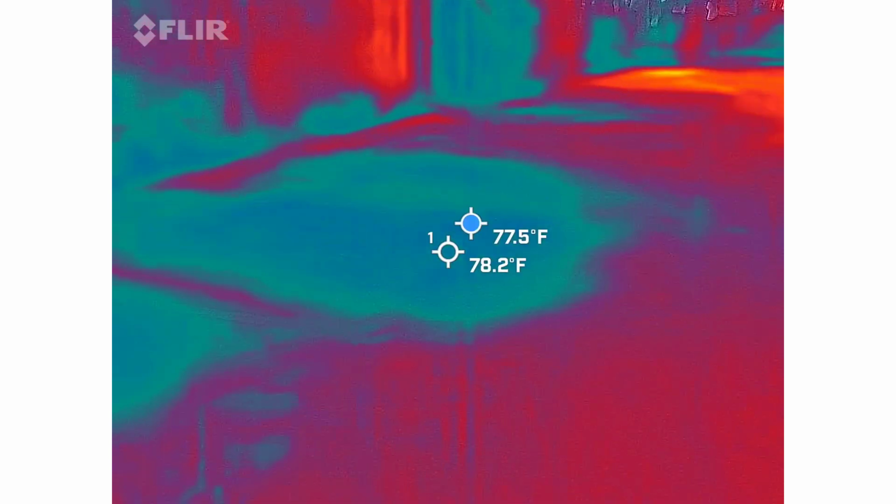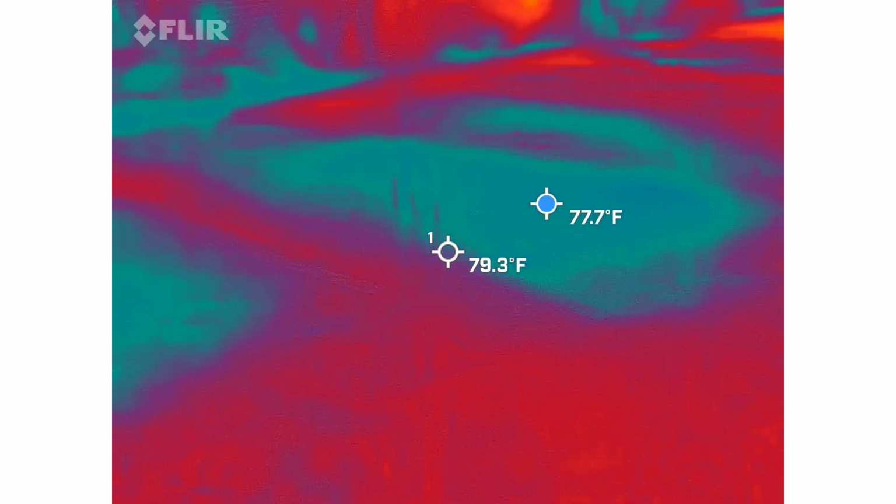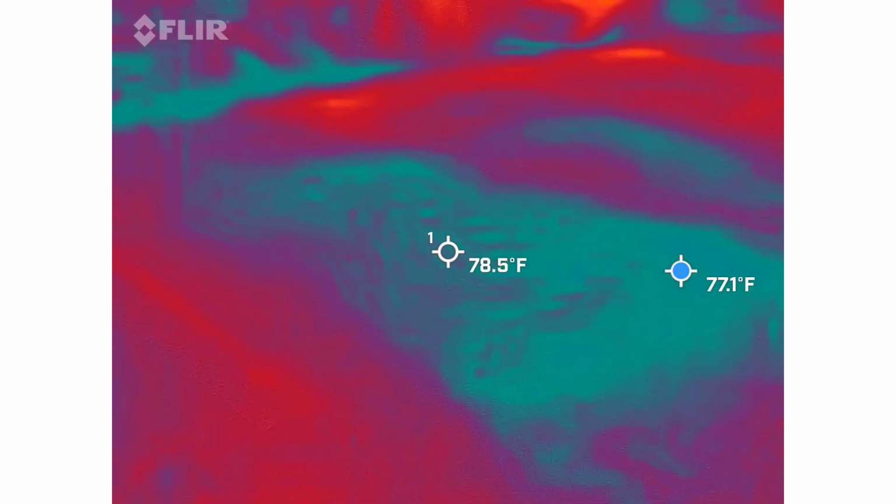Why does it keep talking about this space?